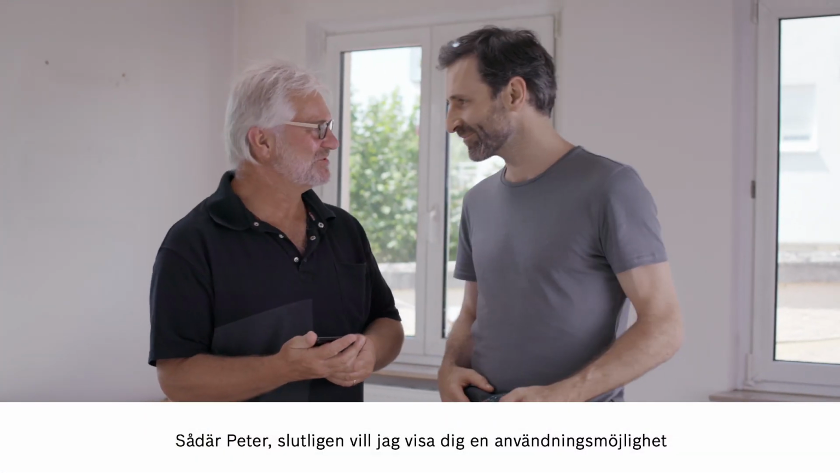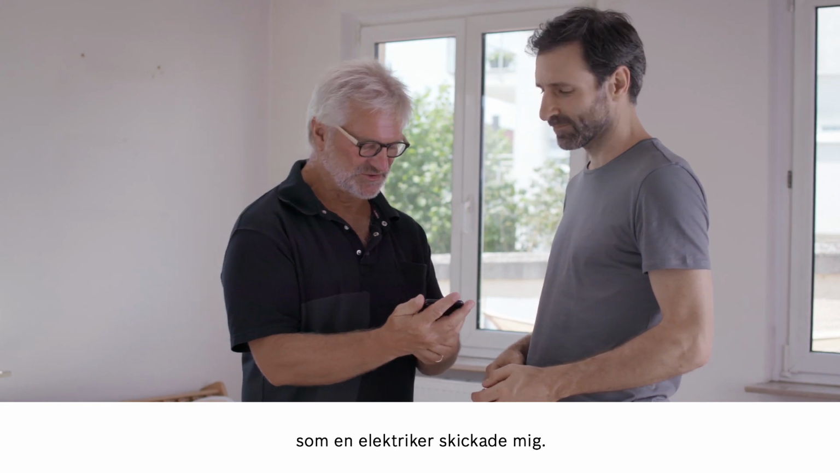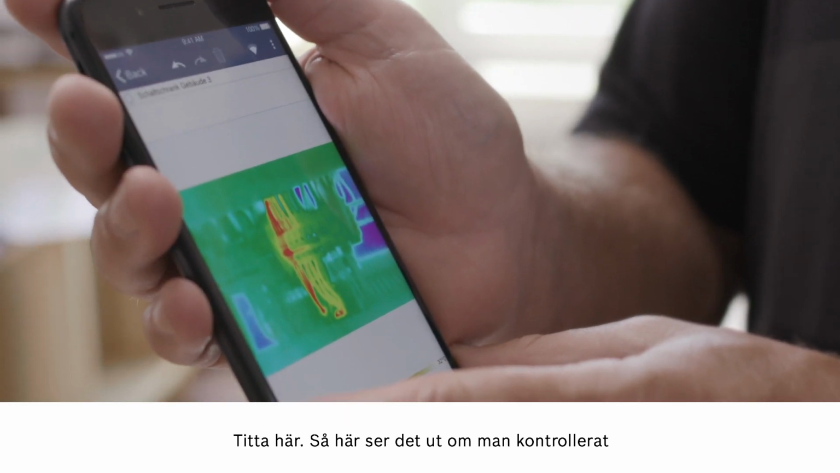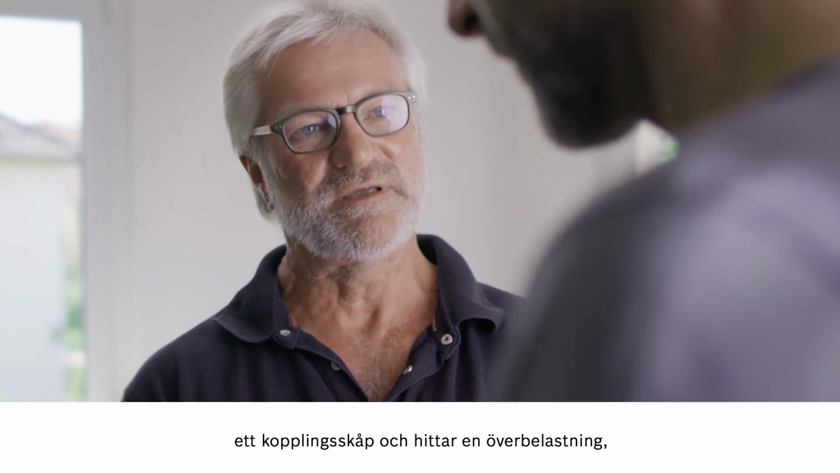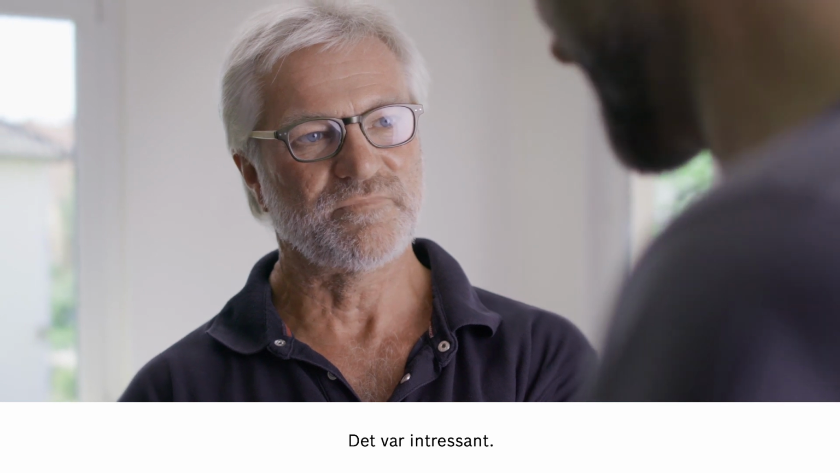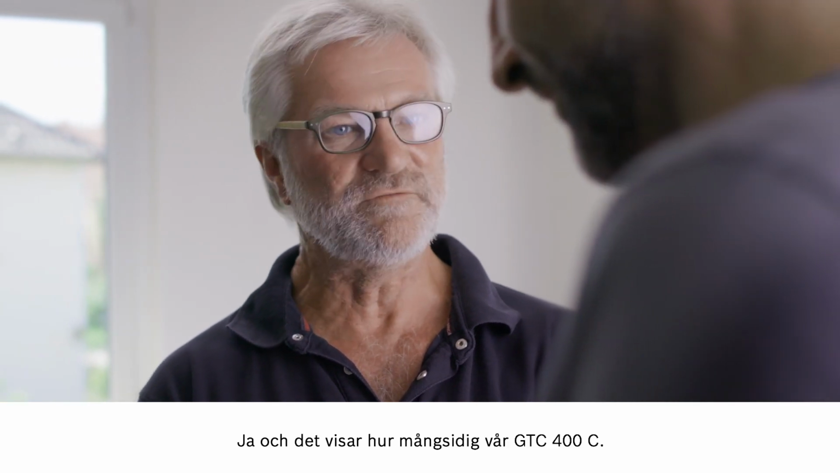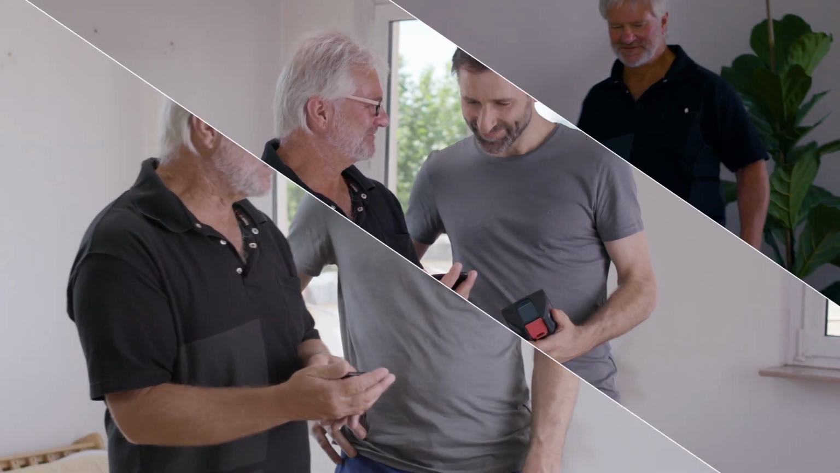Finally, Peter, I'd like to show you another possible application. And this is one that an electrician told me about. Take a look at this. This is what it looks like when you inspect a control cabinet and discover some overloading, which can, of course, then go on to be fixed. That's very interesting. It is, and it shows once again just how versatile our GTC 400C is.